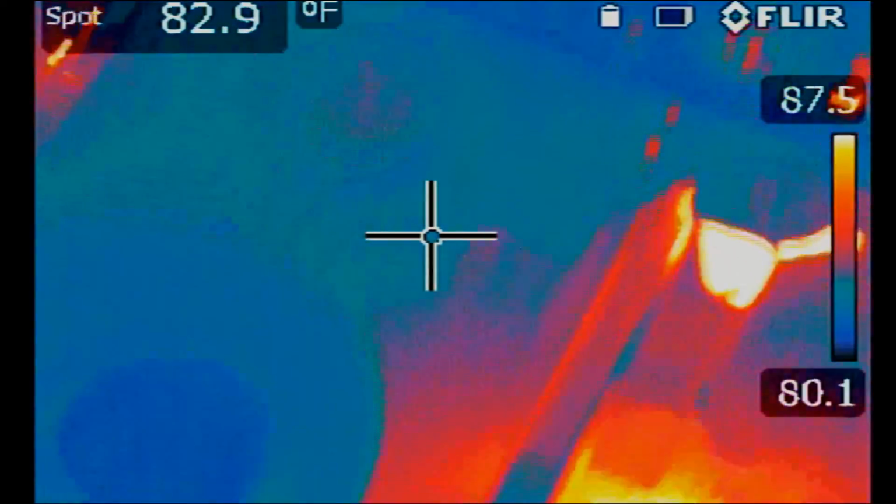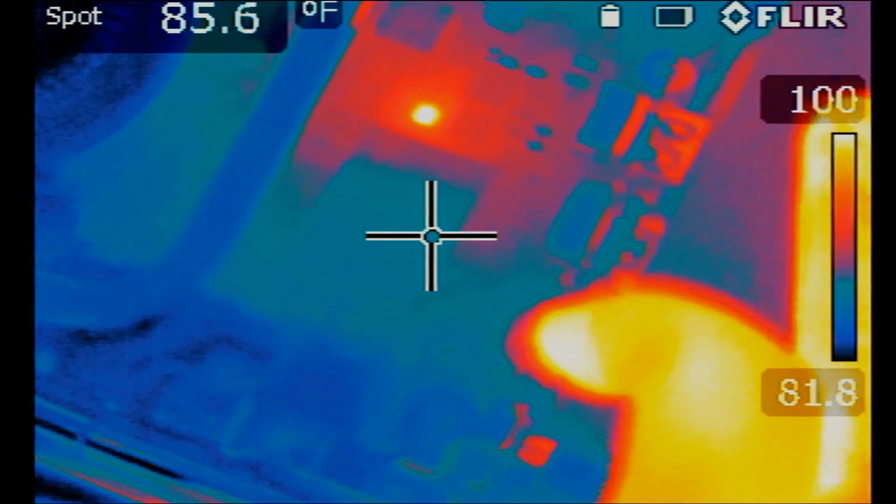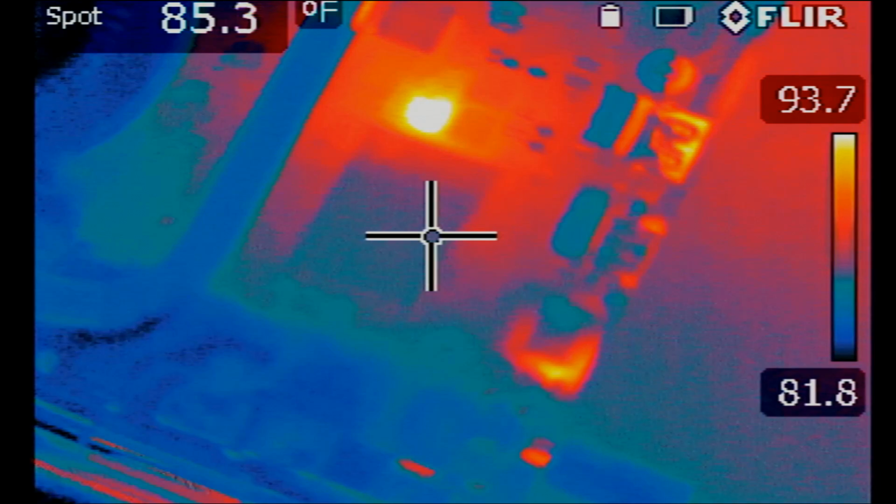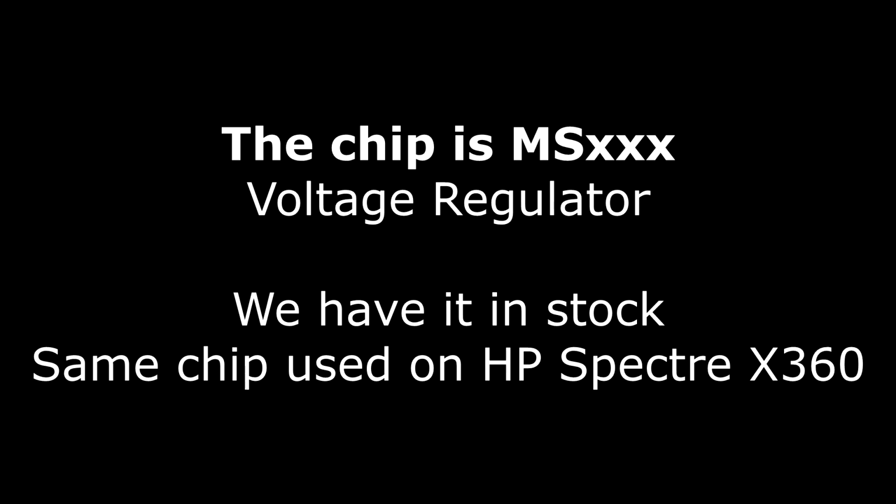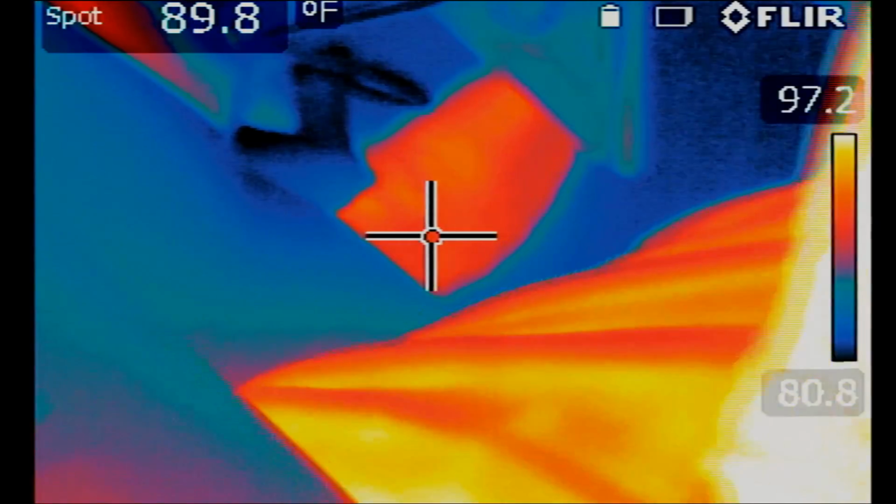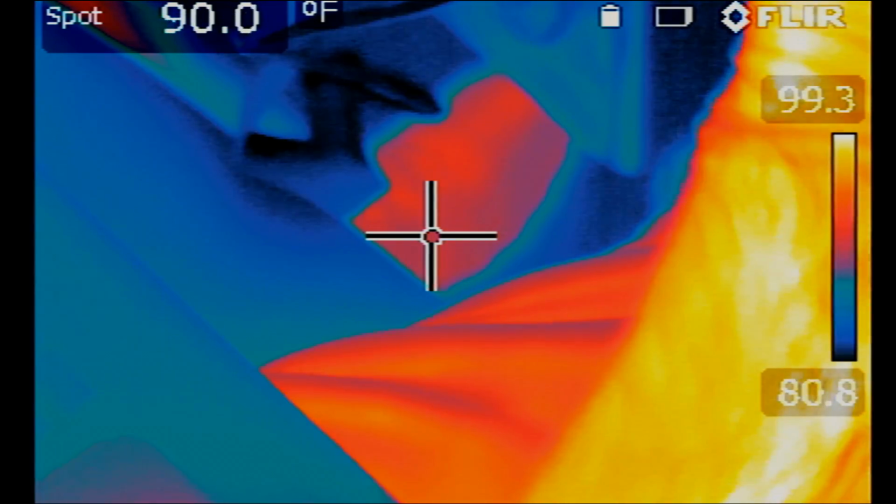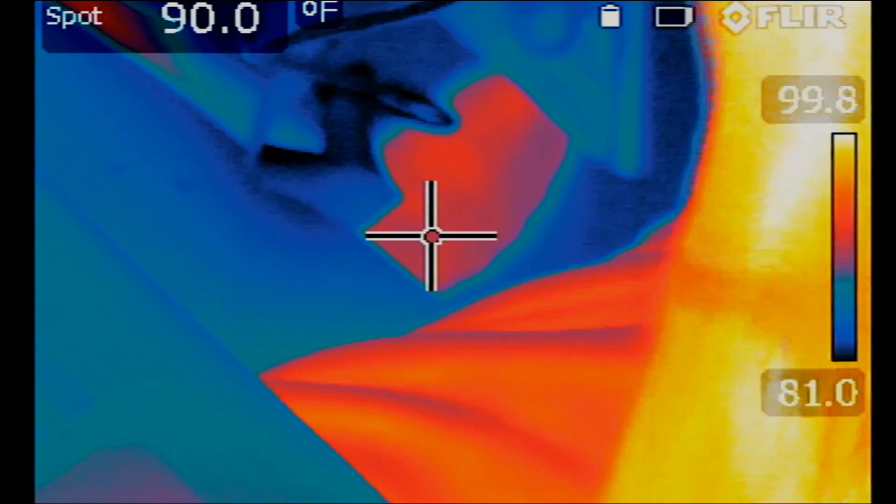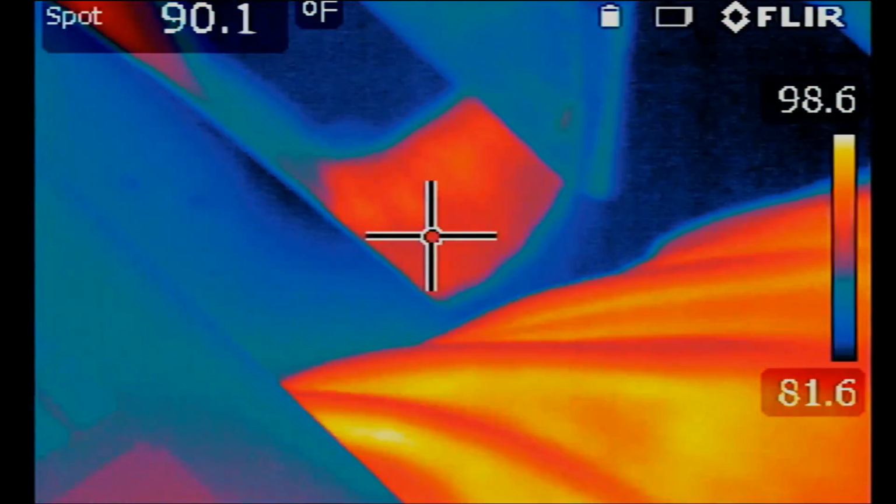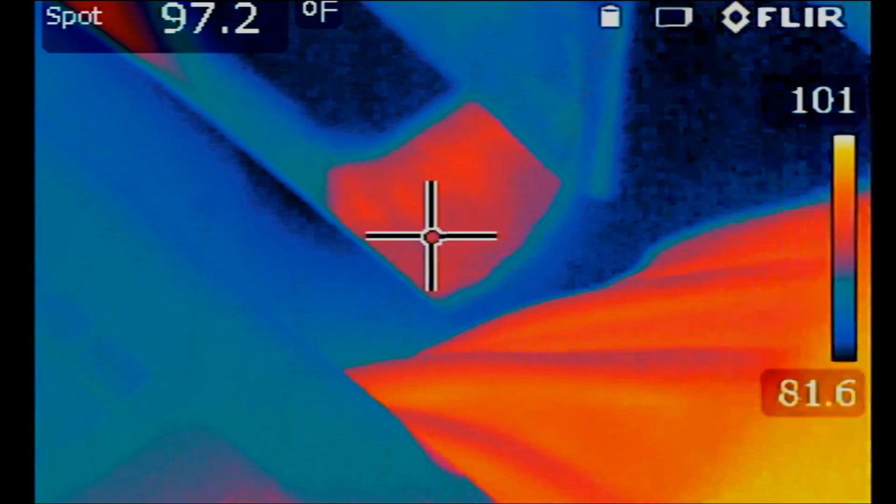This is the hard drive, and look at that. This chip is the only hotspot on the board, and it's most likely what is causing the problem. We do have a similar chip in stock, a chip that we used for the HP Spectre x360. It's a step down regulator. We're going to change it and see if that will solve the problem.